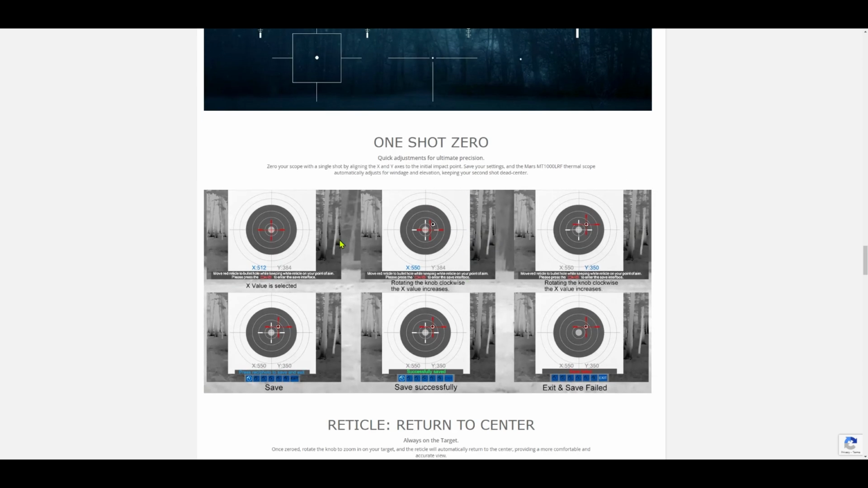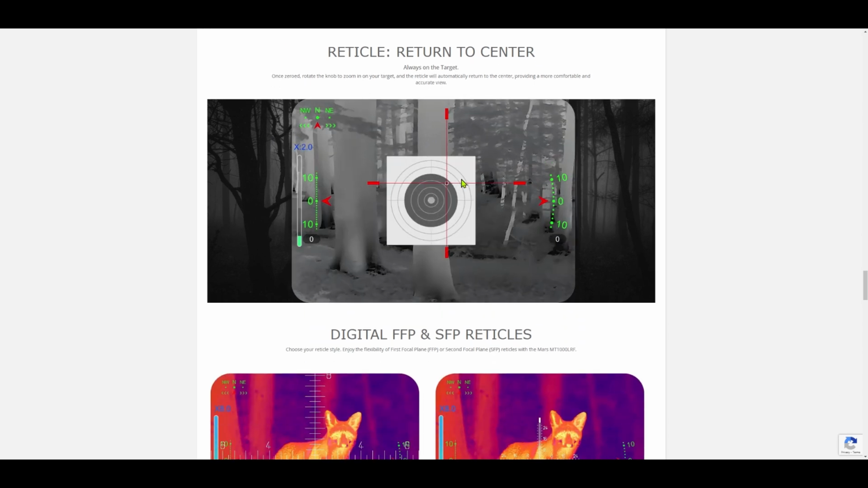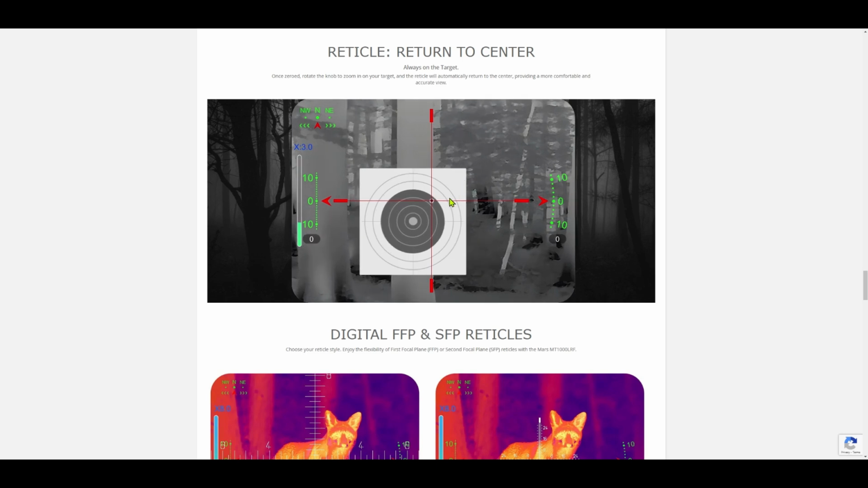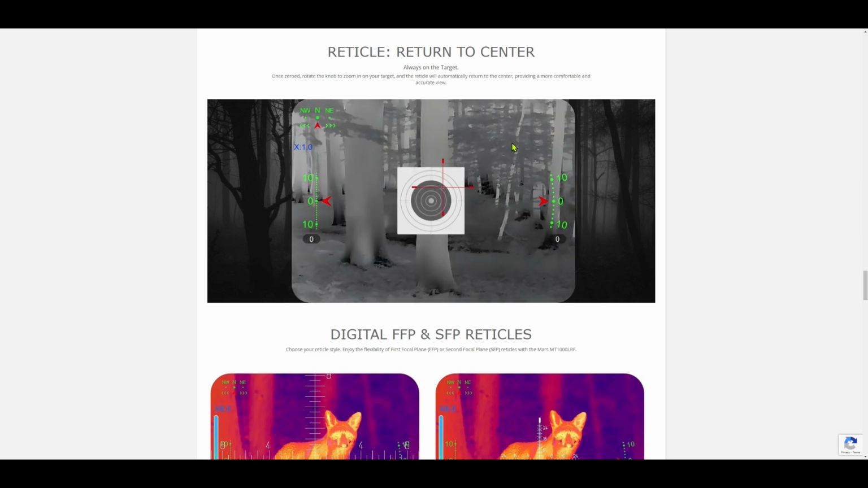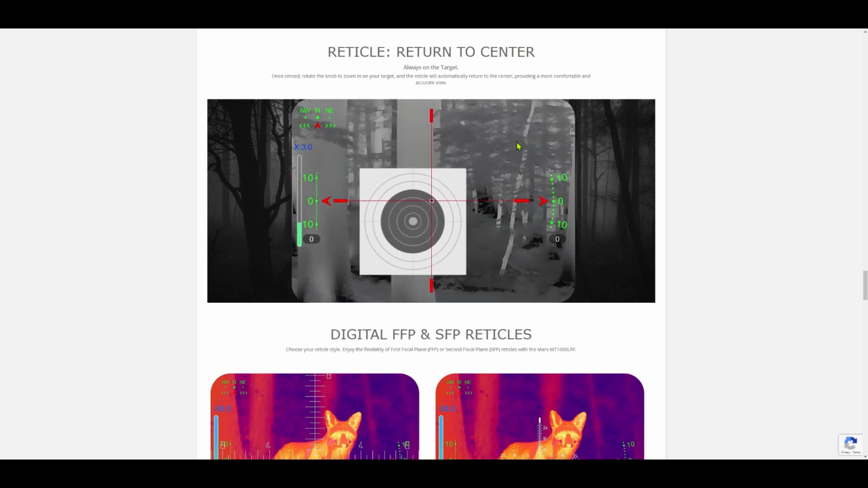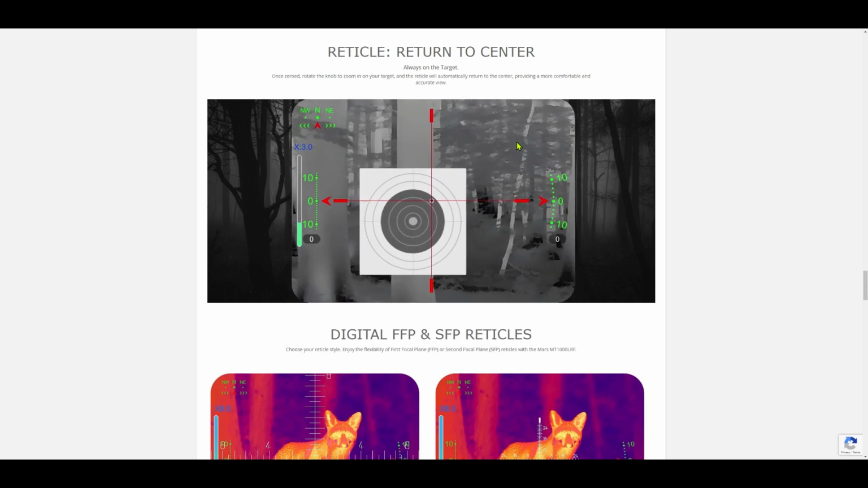You got your one shot zero. Take a shot, drag your crosshair over to it, hit zero, beautifully. And once you do, the software brings that new reticle position back into the center of the image through the optic, which is huge. I've had other optics here that once you aim it for the center and your point of impact's up to the right hand corner and you zero it to there, your reticle stays right there. And it's a pain because you're losing a lot of your real estate of your optic or your field of view. But this brings it right to the center, which is great.